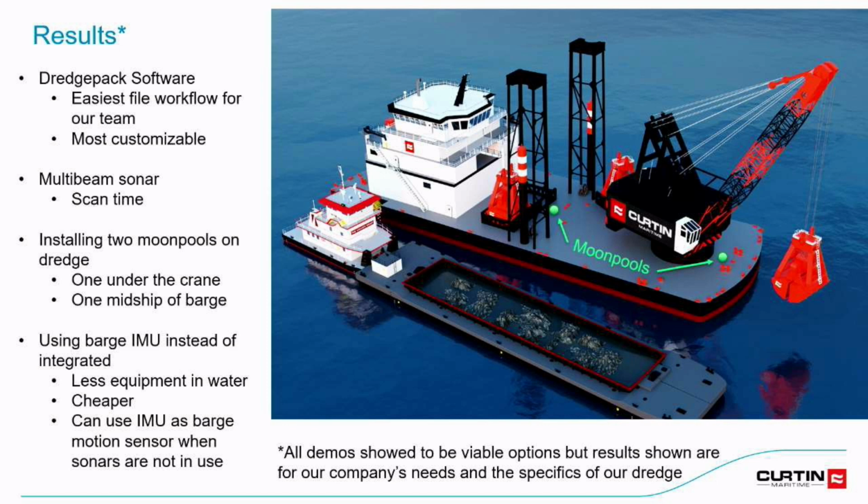Which multi-beam system did you guys go for? R2 Sonic is what we're going to go with. But like I said, all of them had their place and all of them had pros and cons, and you really have to decide for yourself.